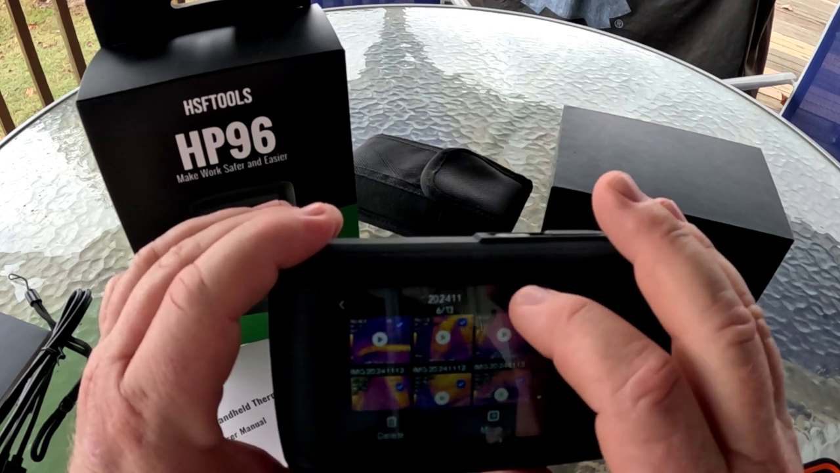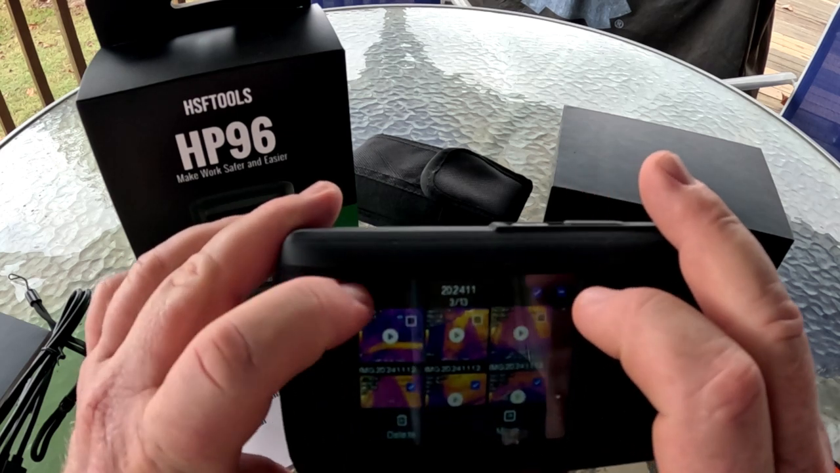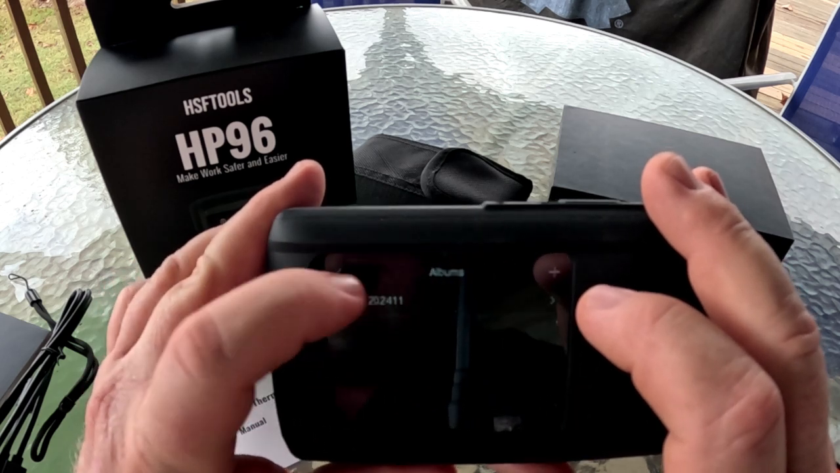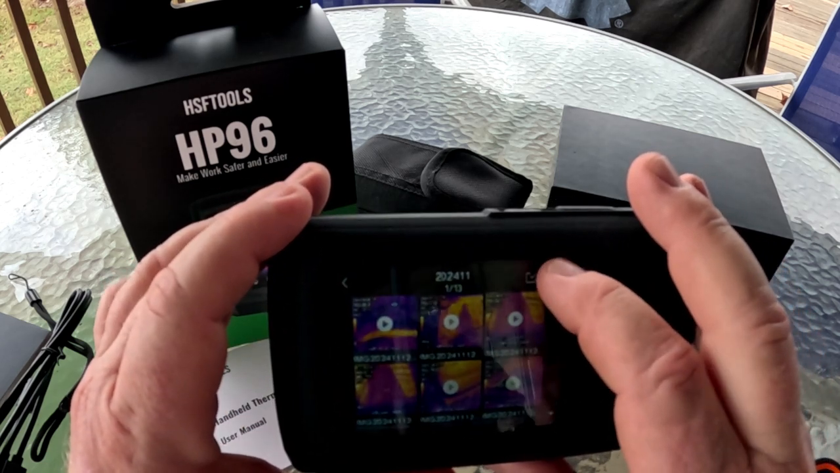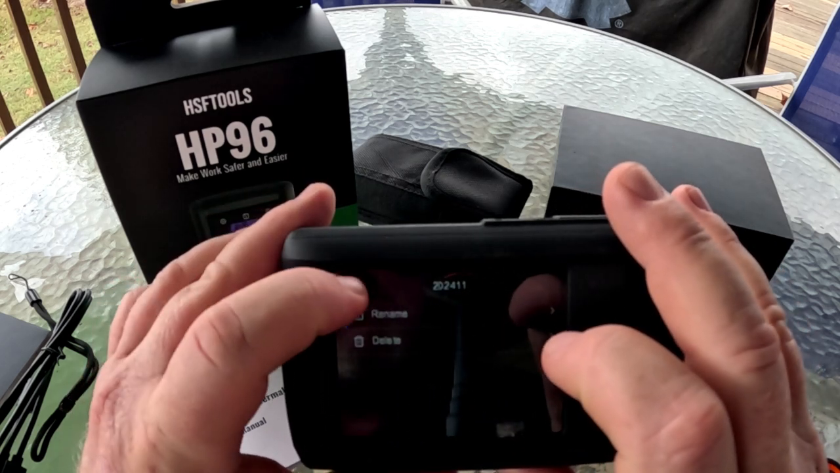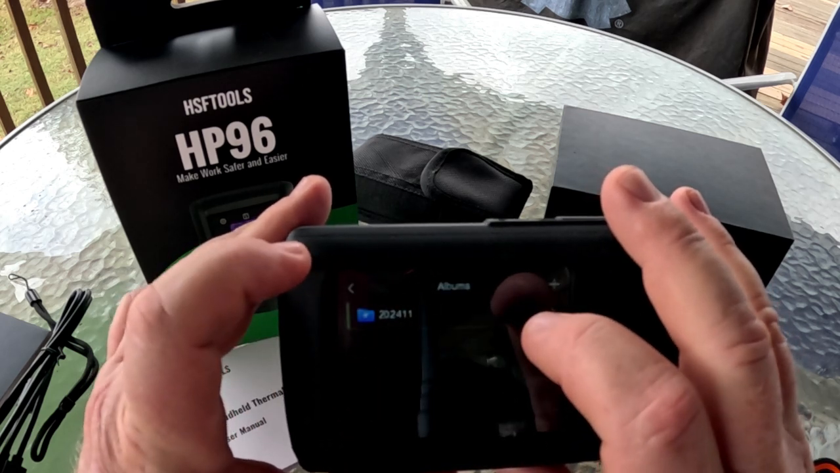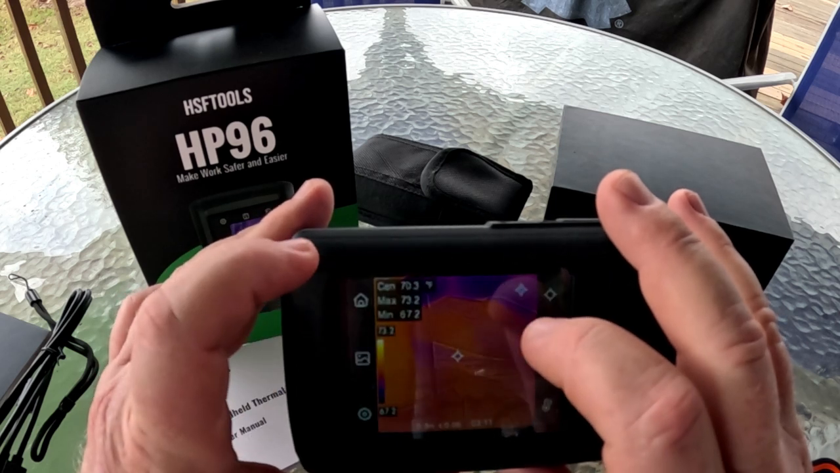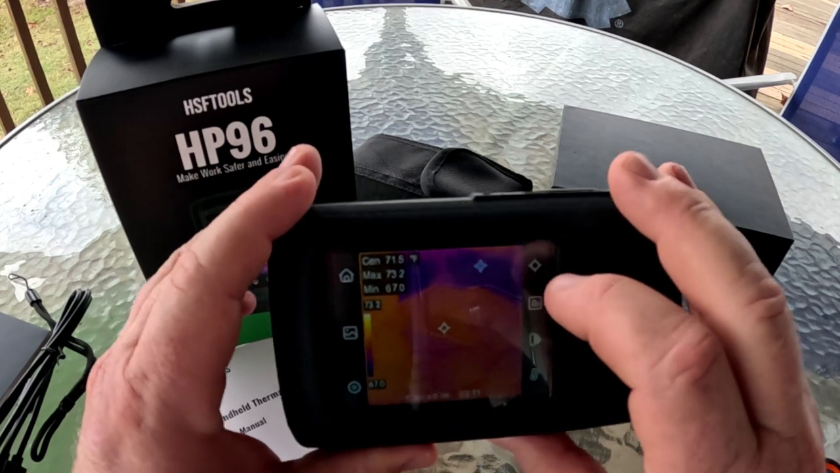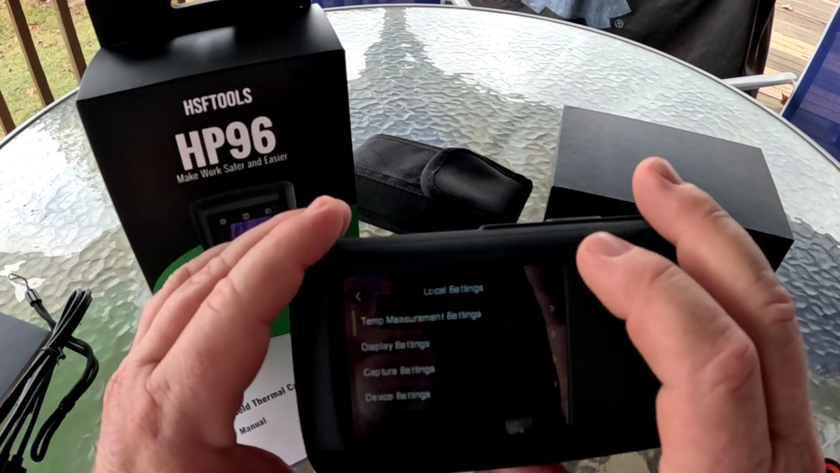Let me uncheck them. I guess once you check them, you have to go back and individually uncheck all of them. So we're going to back out of the screen. There. It goes back. We'll go back in. You can go in there, name your file, or you can delete the entire album. I'm not going to do that right now. Time and date is on here. The images, like I said, you can title them for a homeowner or an address or however you want to set that up. So if you go to this top right corner, down here's your settings. We'll go through that real quick.